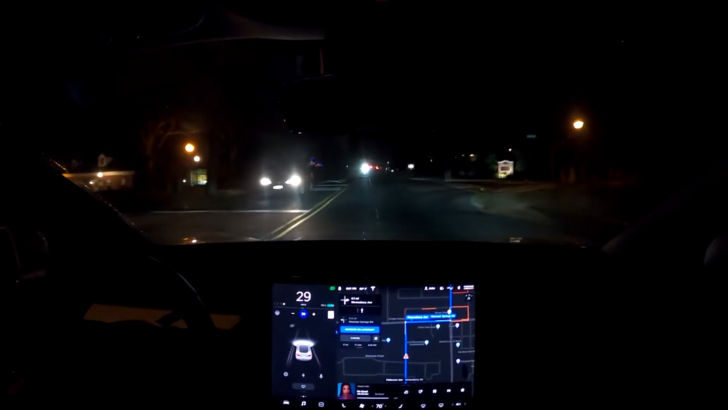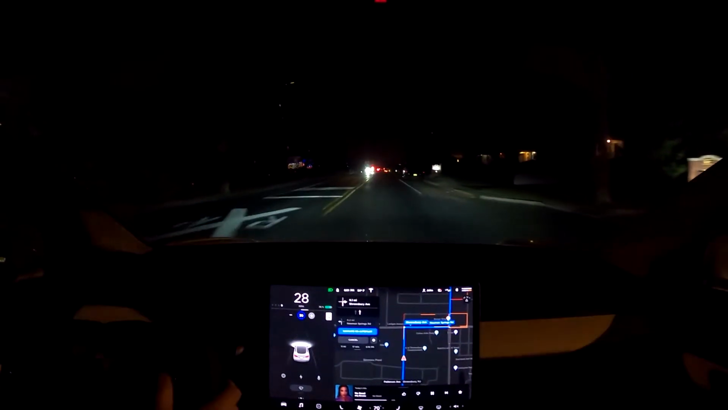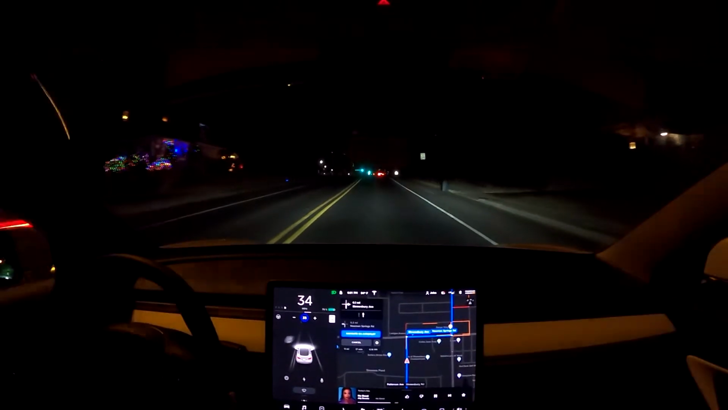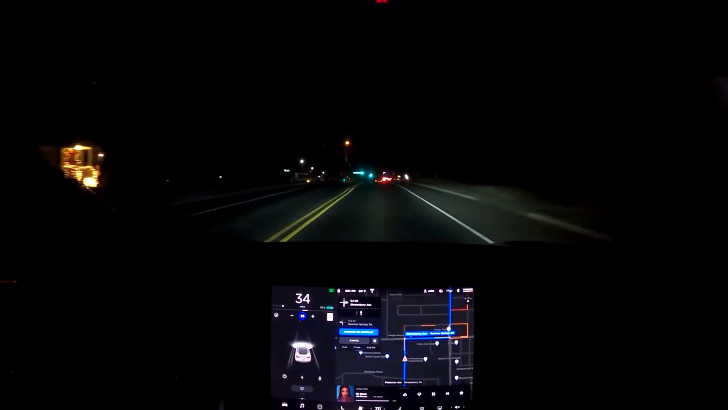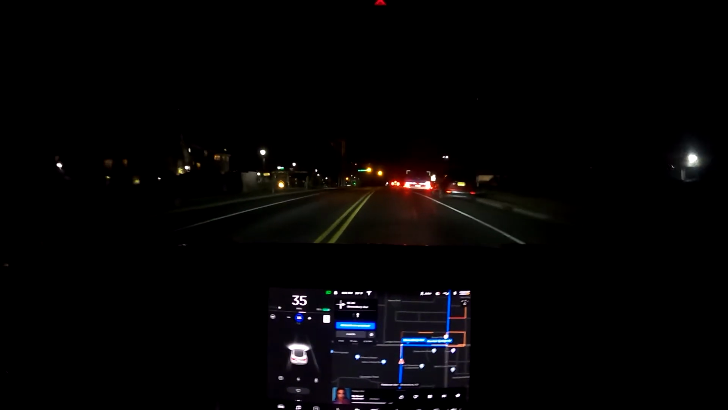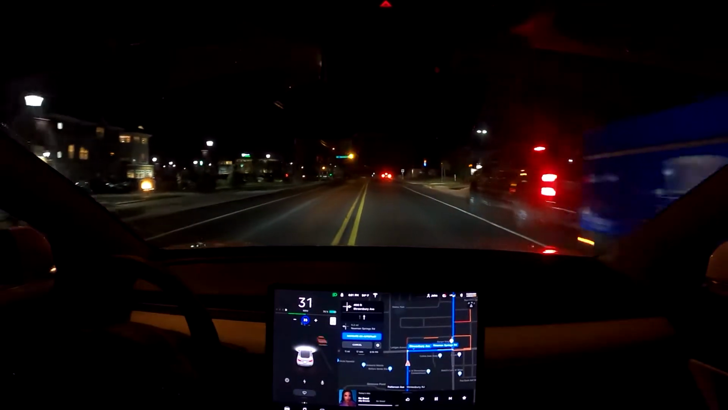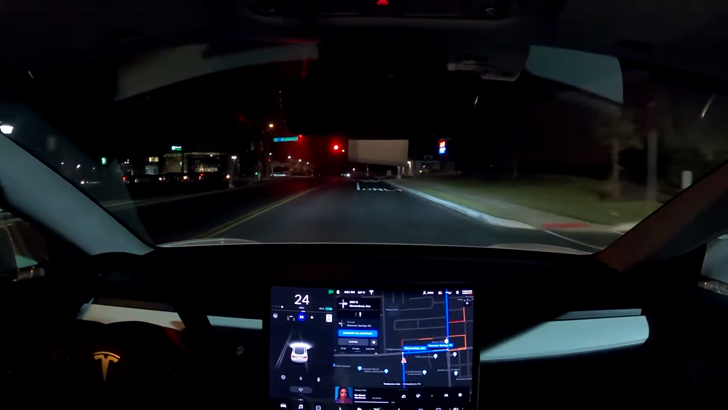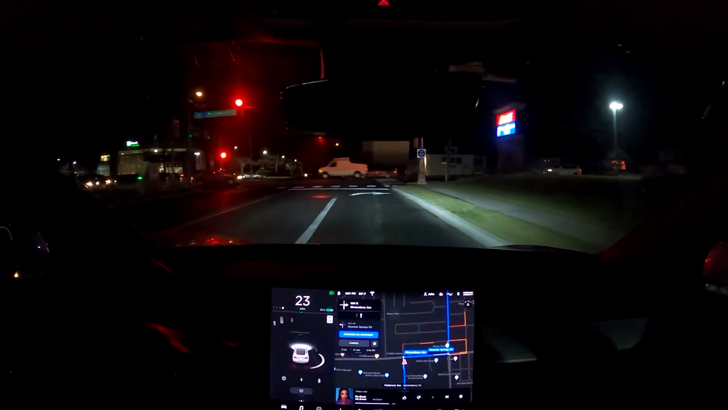So basically what this does is it'll slow down and accelerate automatically to whatever speed you have it set at. So right now I'm steering the car, but the car will slow down and stop for me automatically. So right there, it thought that truck was in the middle of the road. So there's a little error with autopilot, but I did go over the line of the road, so it doesn't know what to do there.